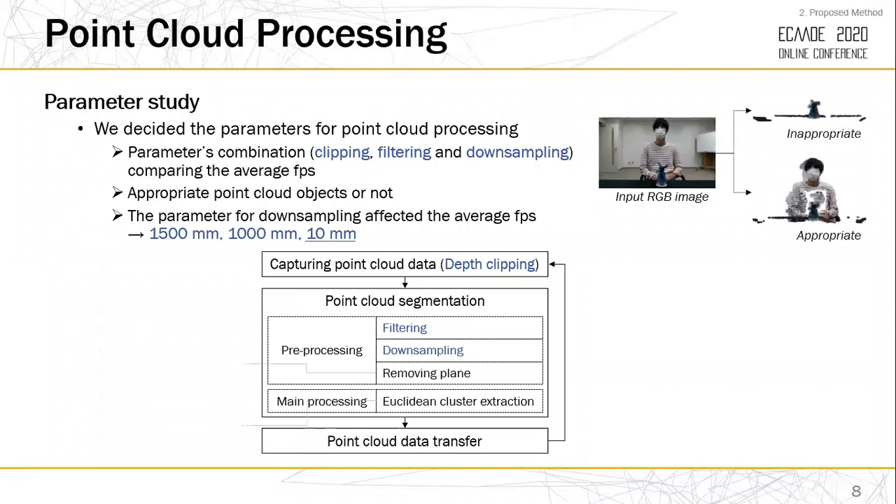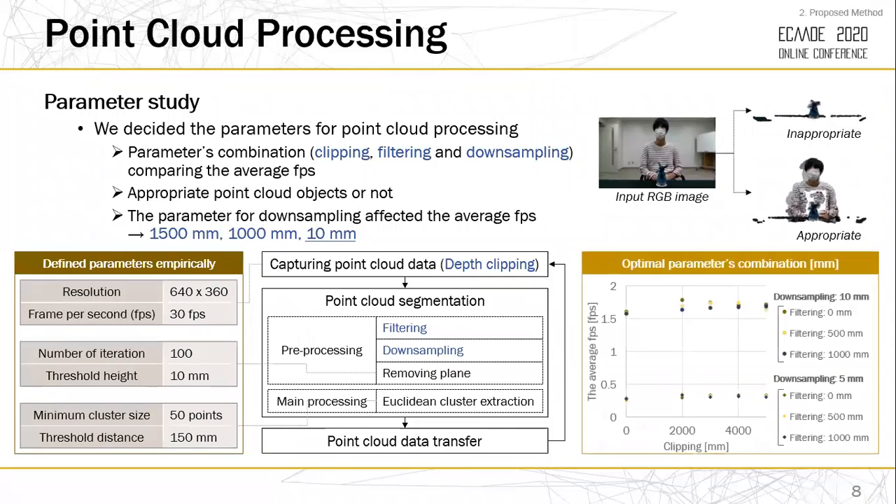In this system, point cloud data is segmented as in the figure below. So we decided the parameters for point cloud processing through a parameter study. As a result, we confirmed the parameter for downsampling affected the average FPS. So we decided to set 1500 mm, 1000 mm, and 10 mm as the parameters of clipping, filtering, and downsampling.